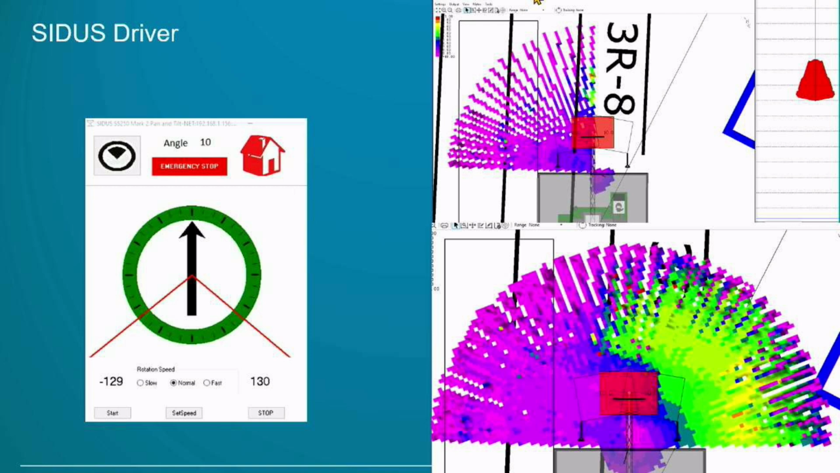And also to fill in those gaps too, you can use the Sidus driver that HYPACK created and just move slower. So on the top, you can see we were going at a fast speed and it was leaving the gaps between the data. But when we slowed it down, we were able to get a lot more coverage.